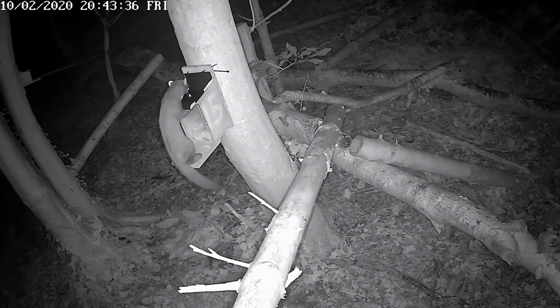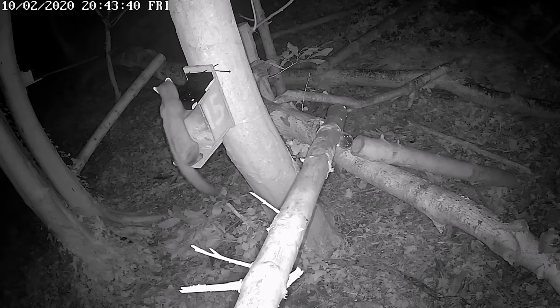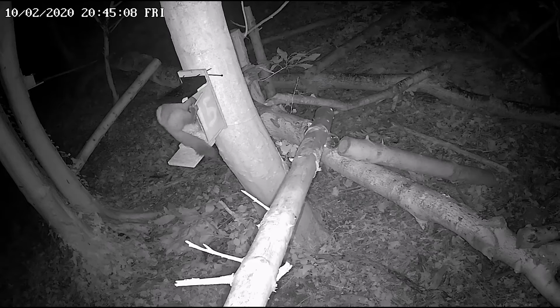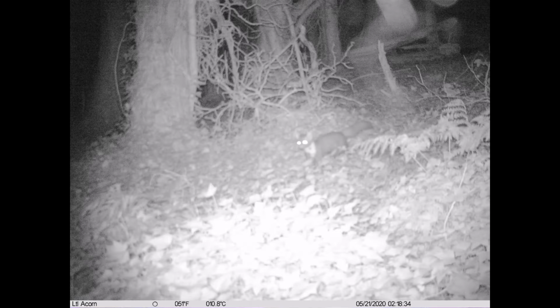But when the dominant male obviously catches wind of any other males in the area, he's not impressed in the slightest. They're incredibly territorial, the male pine martens, and they'll have a female or other females. But as soon as any of the young come along, they will grow. Once they become adults, they will be driven off by both the males and the mother female as well. So each individual pine marten has a unique bib pattern. So this is the chest pattern.